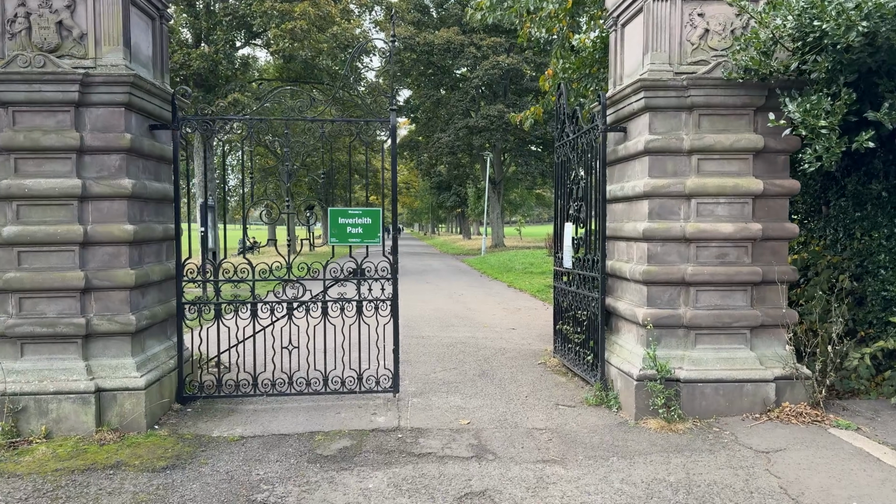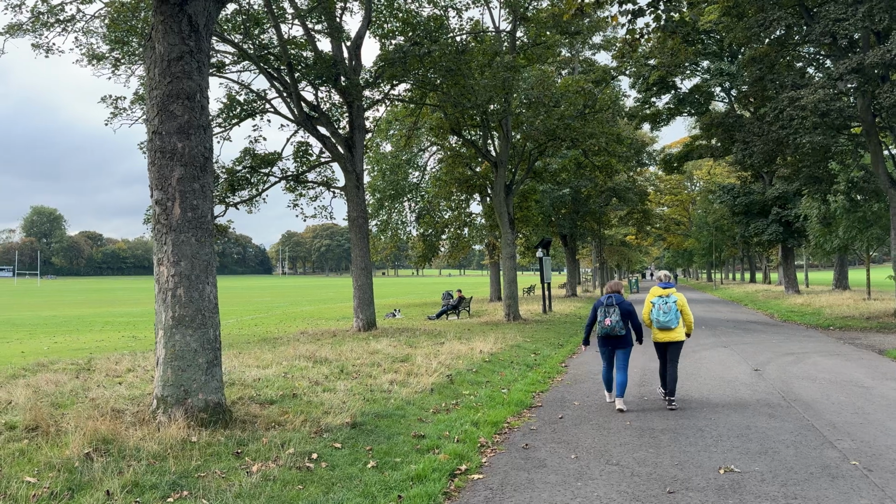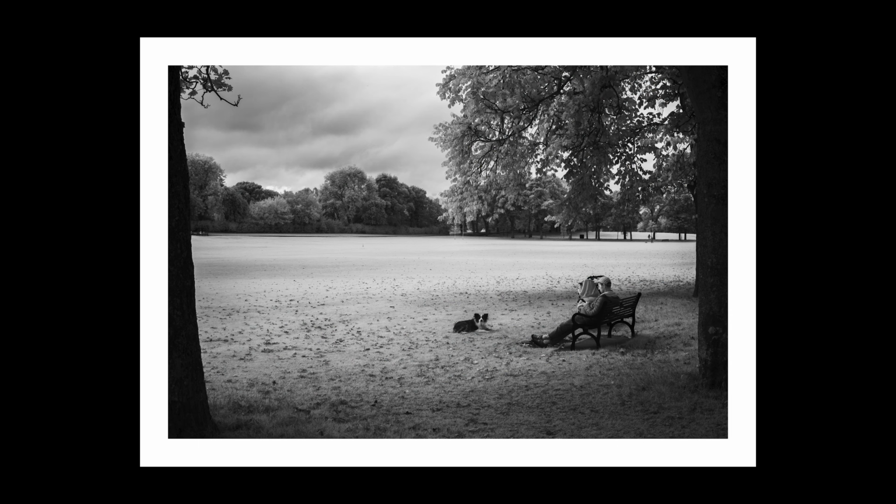I wandered around and snapped a few other shots in the Botanic Gardens, but it was when I actually left the gardens and wandered into nearby Inverleith Park that things started to pick up even more. And it actually started very quickly with this guy on the bench with his dog.